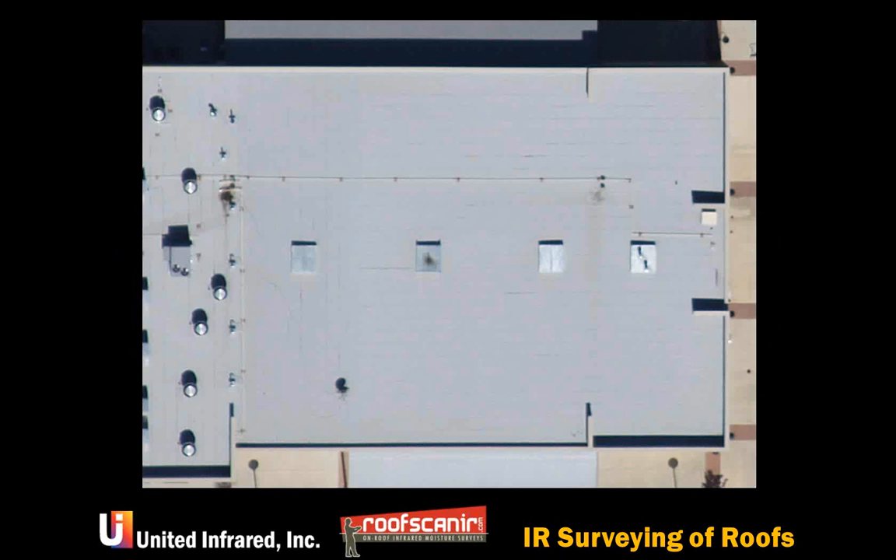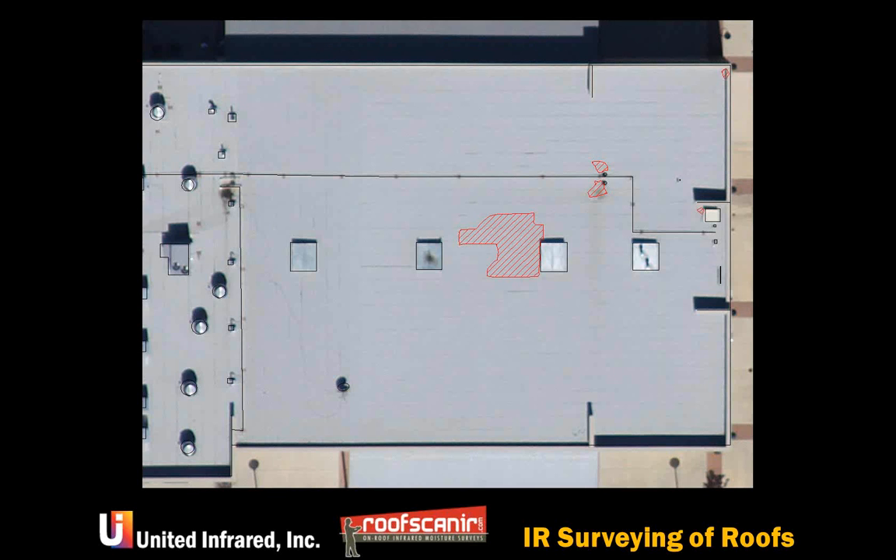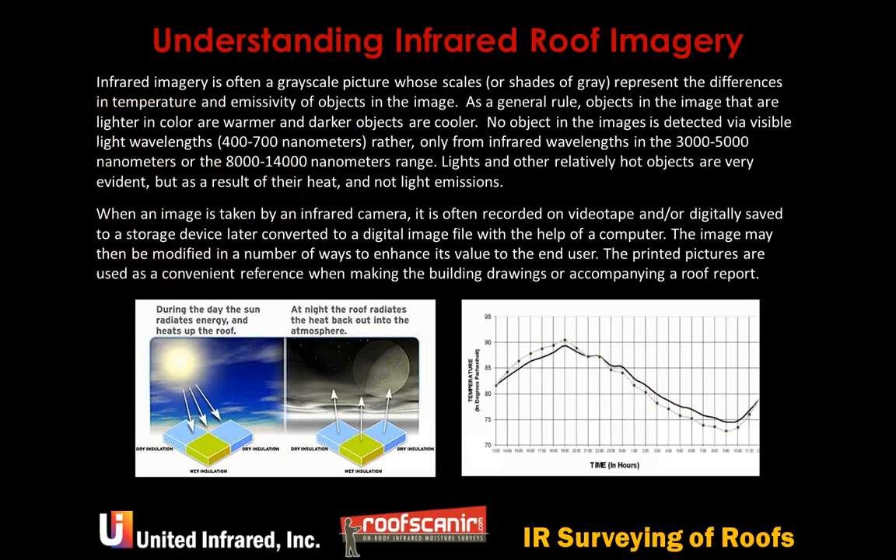So again, real quick, this is an infrared image from above, and here's one with an overlay of where the water actually turns out to be. And if you laid a grid up on this roof, and it's a random grid that was put on here, you find that 0 places, and this roof had a couple of significant spots, but 0 places came up on the meter grid.